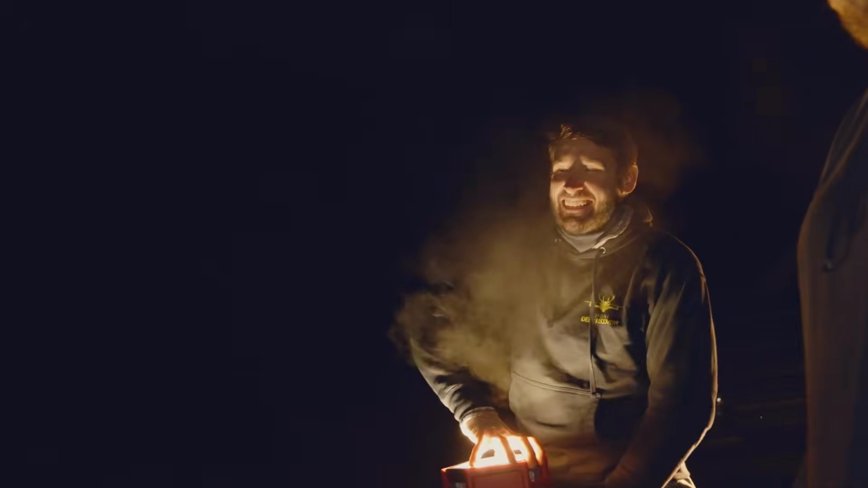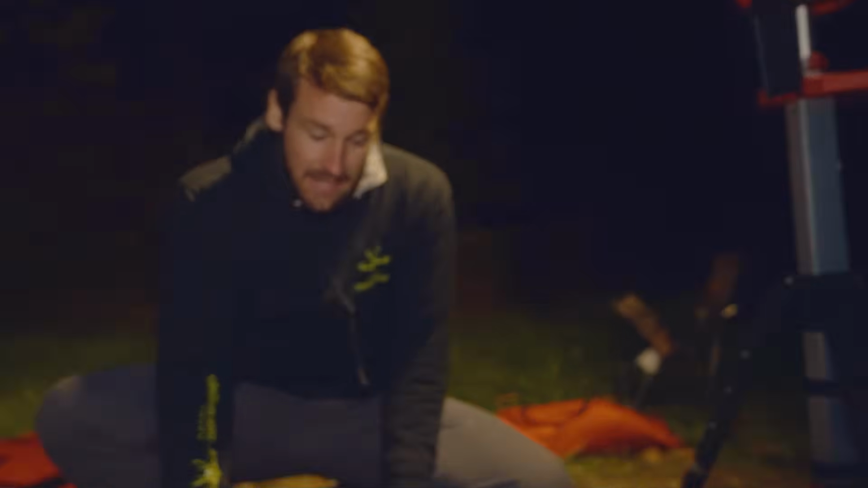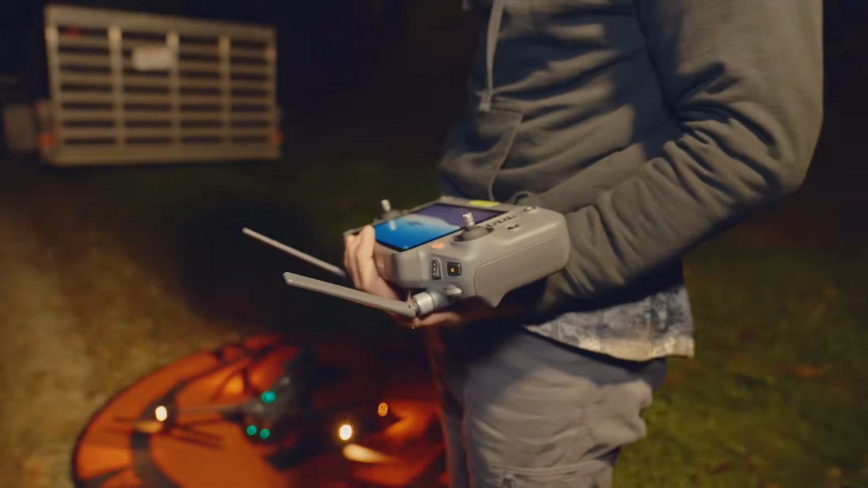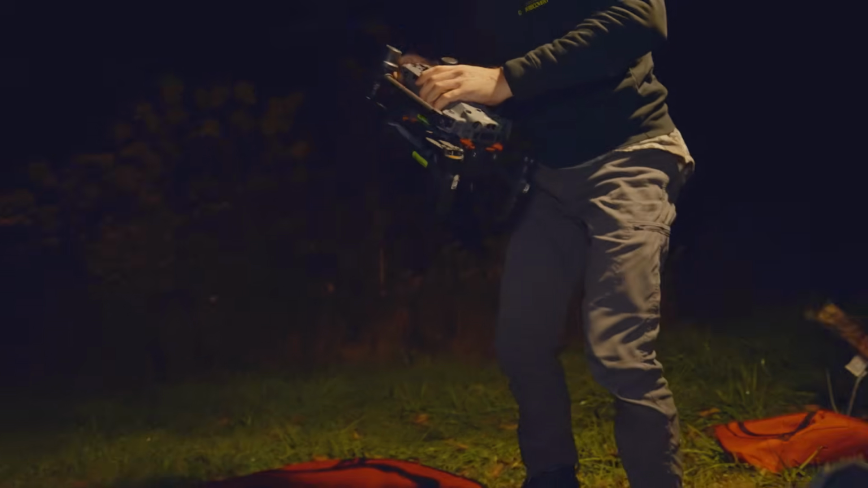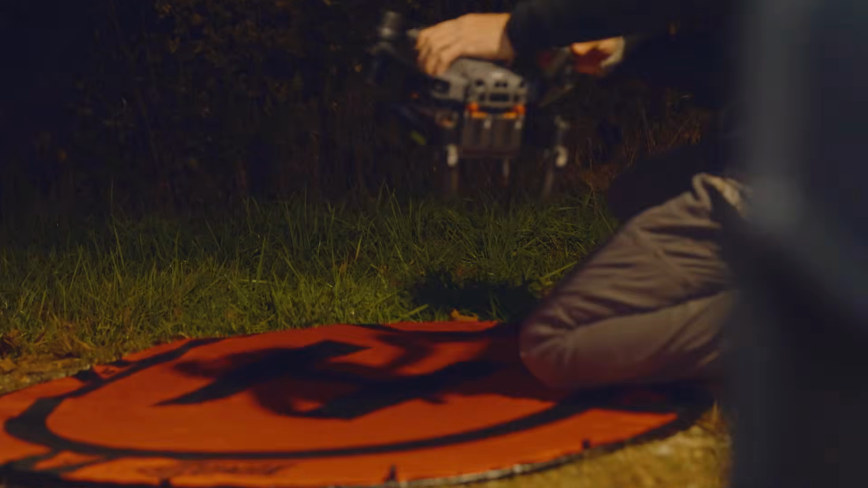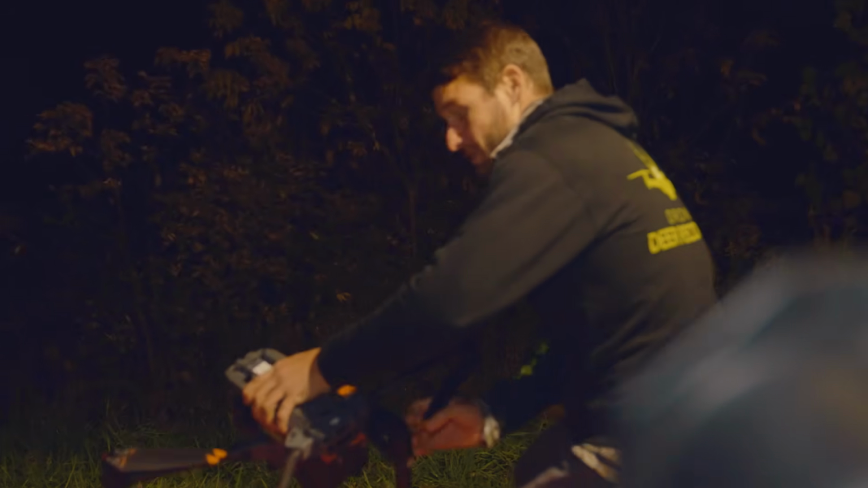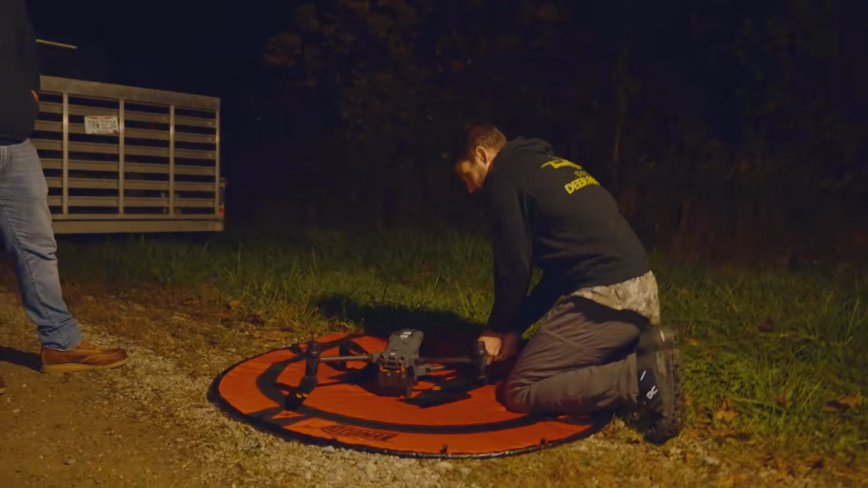Well, I was trying to change it into fishing, but this has a night vision camera on it. It helps just throwing a little bit more light down. And you were asking, can you see antlers? You can't see antlers on thermal, but when you switch the camera to zoom, you can see whatever you want to see. You can zoom in 200 times.